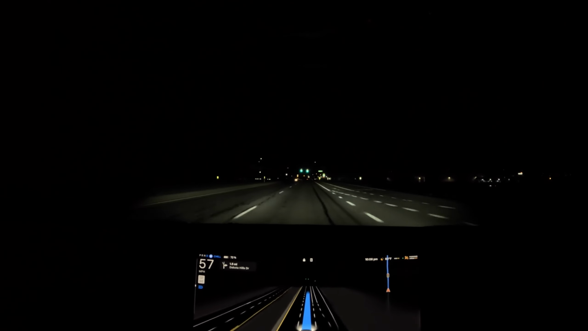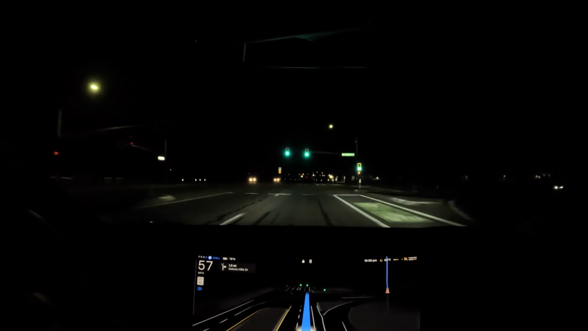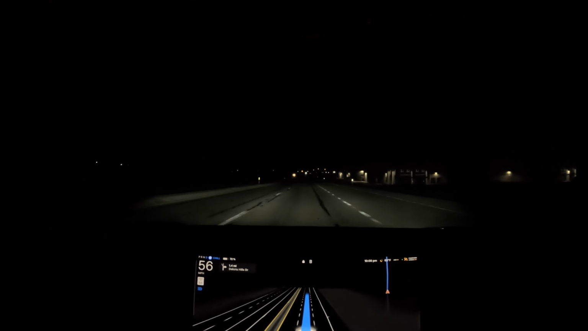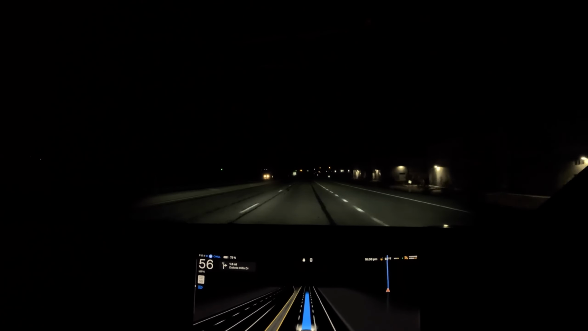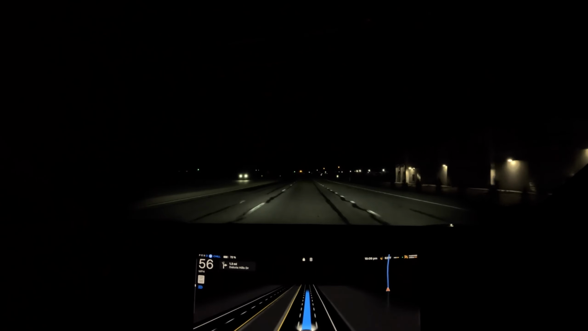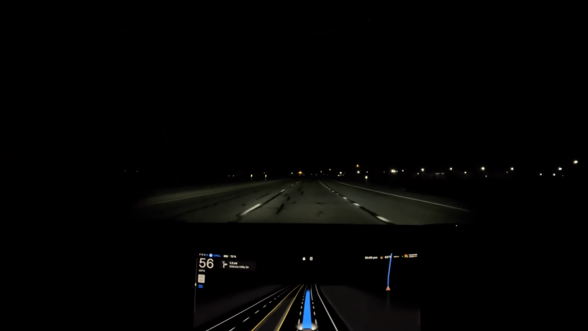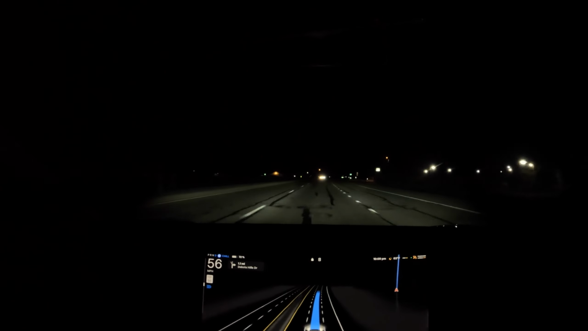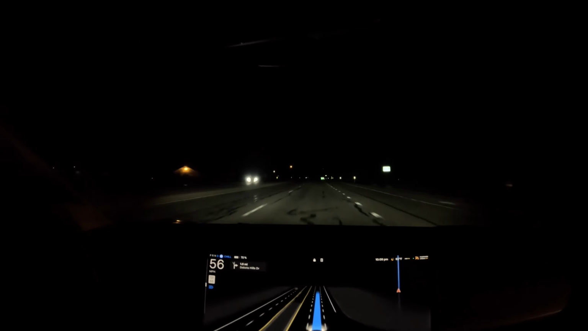I want to say this is a flawless drive, but there's probably a lot to be desired. If you're only comparing it to Hardware 3, this is pretty solid. I don't even know if 14.1 did any improvements. I feel like on .8.6.1, I even noticed improvements there, and it's been pretty good since.